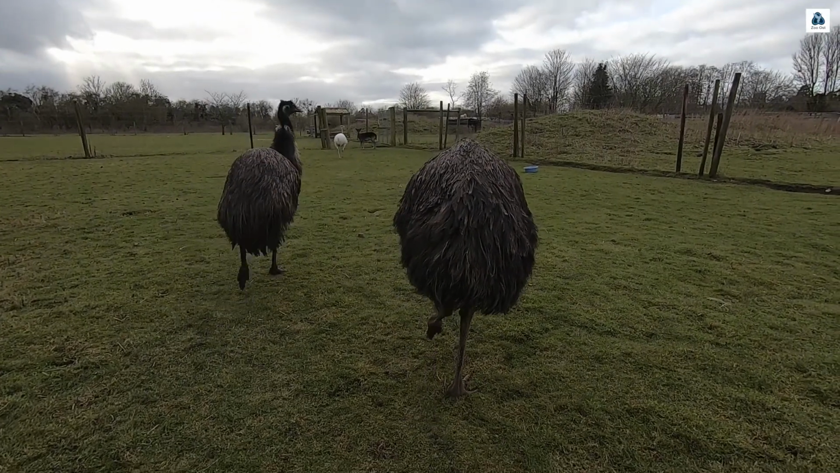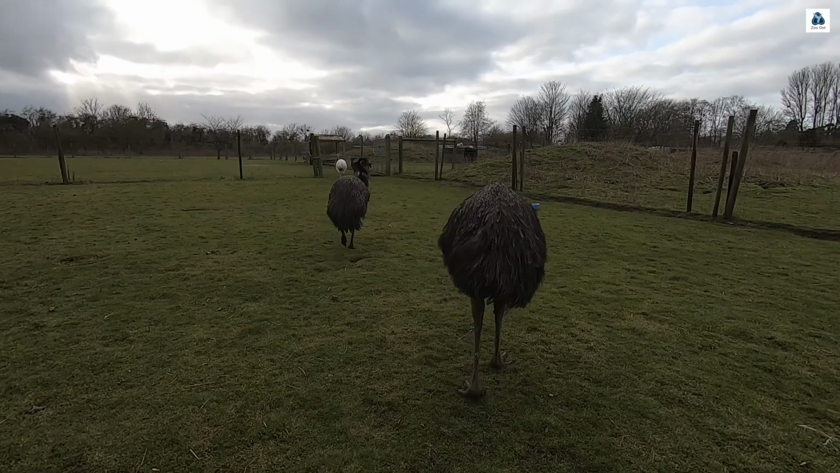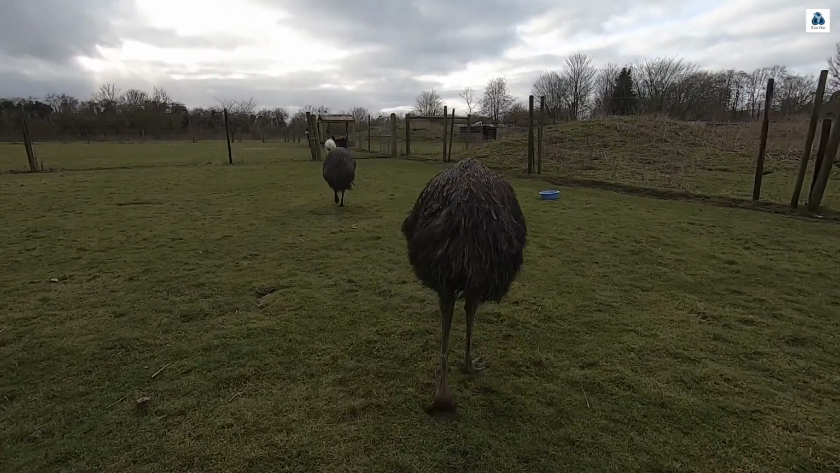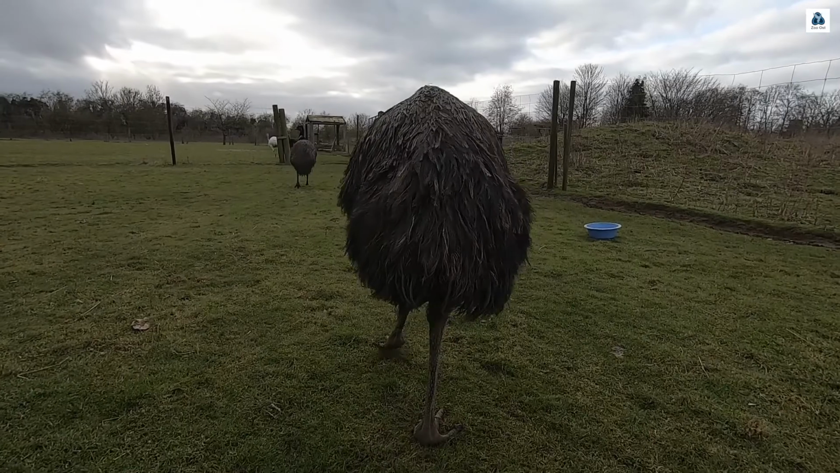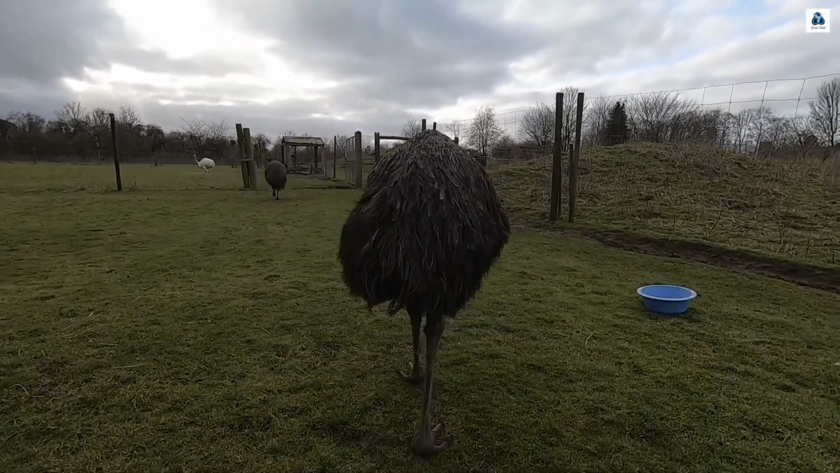Bobby's on the left, you can see how they normally walk, and Scylla just slightly like an older person, really, slightly more stooped. And you can see that she's more base narrow with her legs and planting of her feet, and this is characteristic of an older bird.